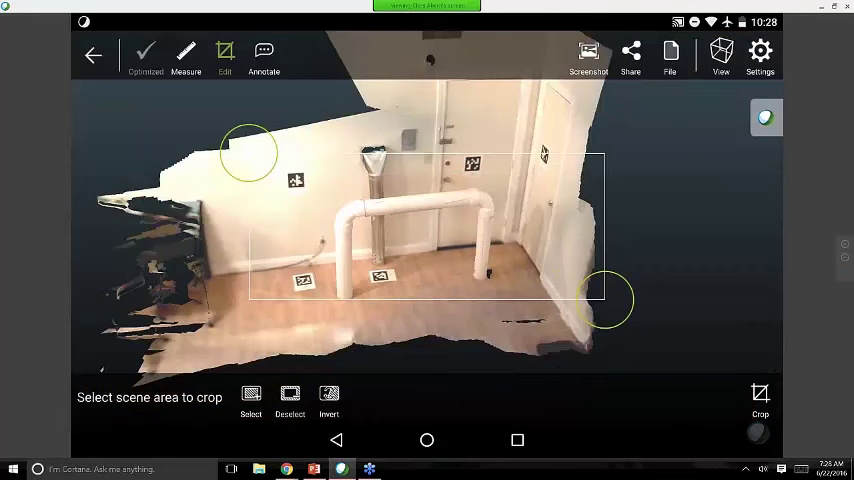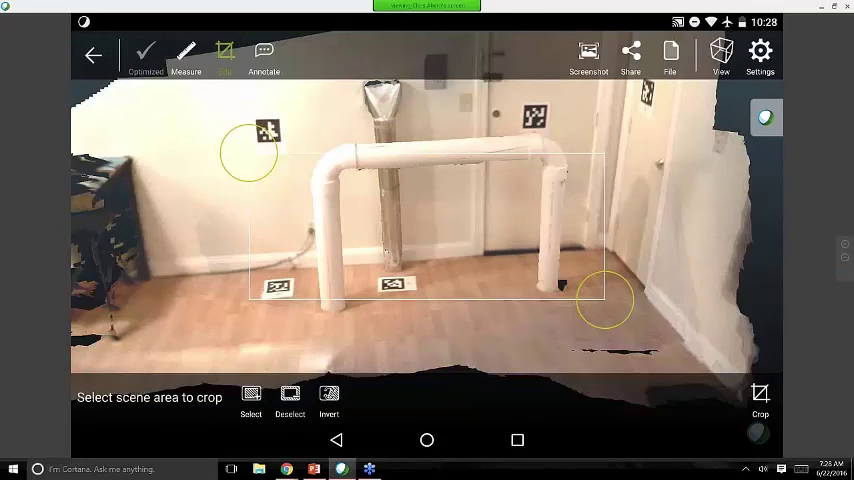So in this scenario, we're going to say that what I care about is this corner of the room and these two pipe systems.